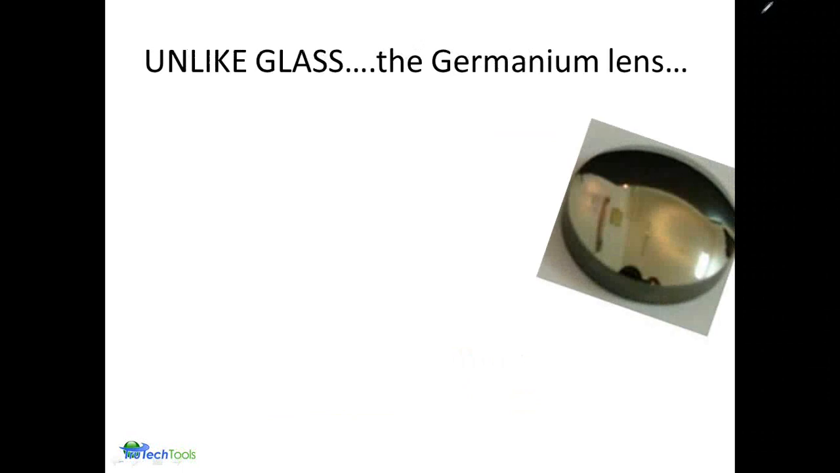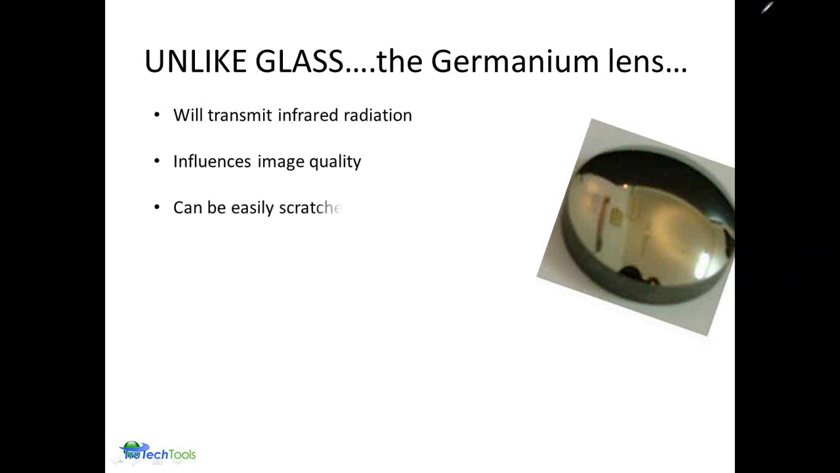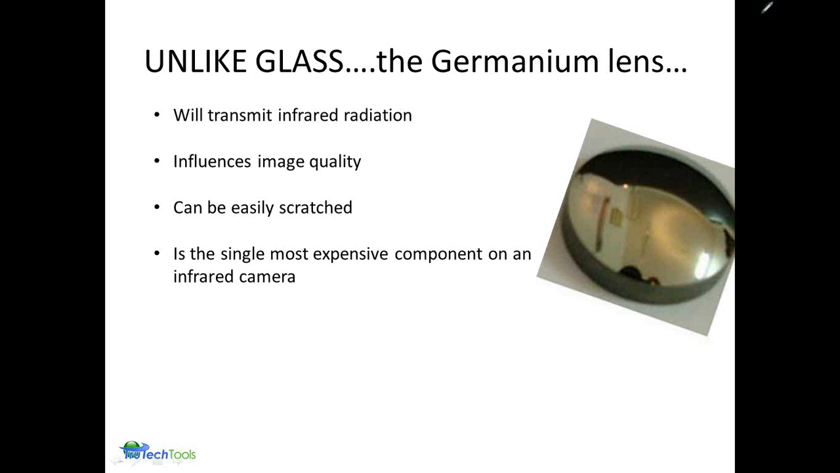So unlike glass, the lens of your camera, many are made out of germanium, will transmit infrared radiation through the material. The lens of the camera is probably one of the single most expensive components on your camera. It can be easily scratched. There is a coating on there that only allows a certain wavelength through it, specifically about 8 to 14 micron, allowing the quality of the image to be as good as it can through the material.